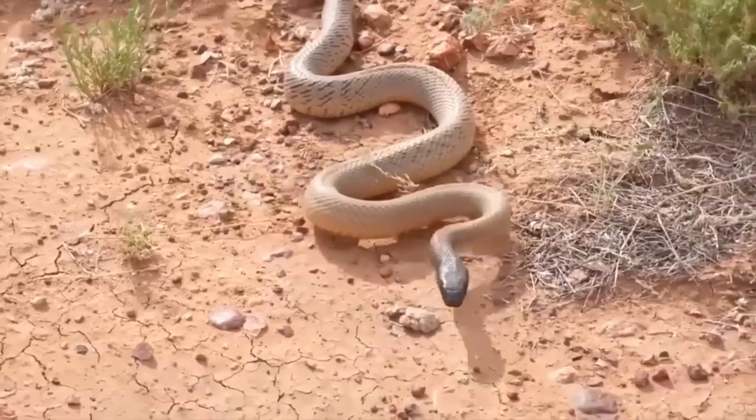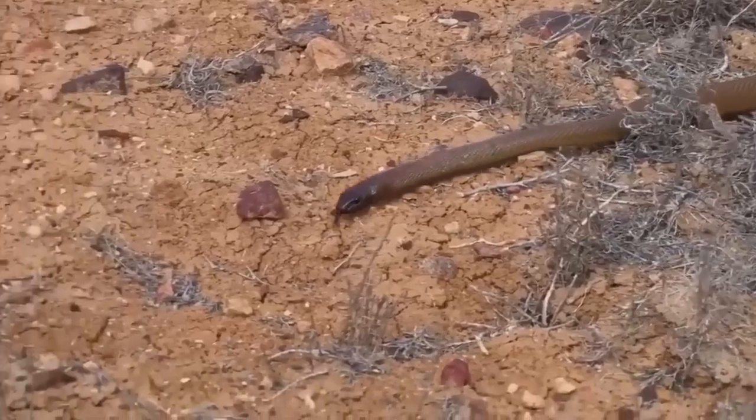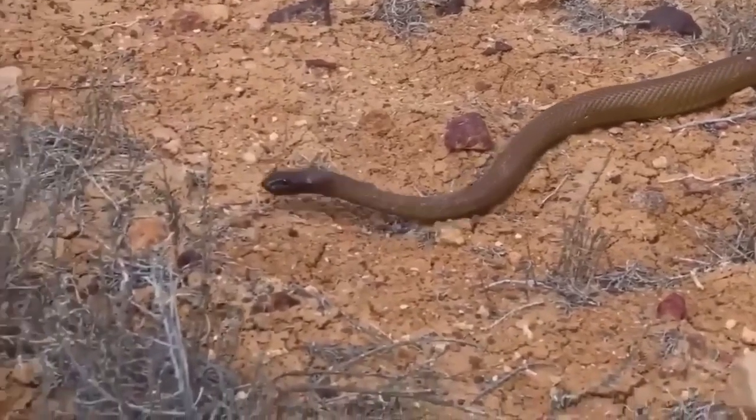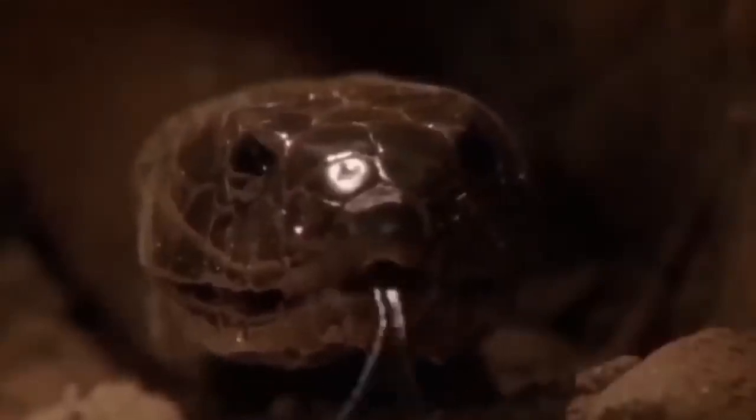If you're not a fan of snakes, then you better steer clear of the inland taipan, mate. This snake is not to be messed with, as it's considered the most venomous snake in the world. Its venom is so deadly that it can cause multiple organ failure and can kill a human in less than an hour. Talk about fierce.